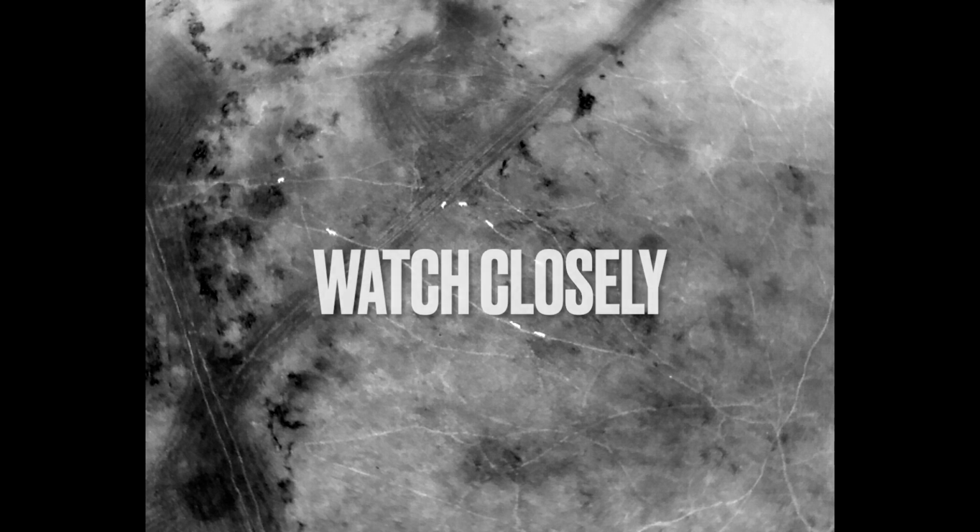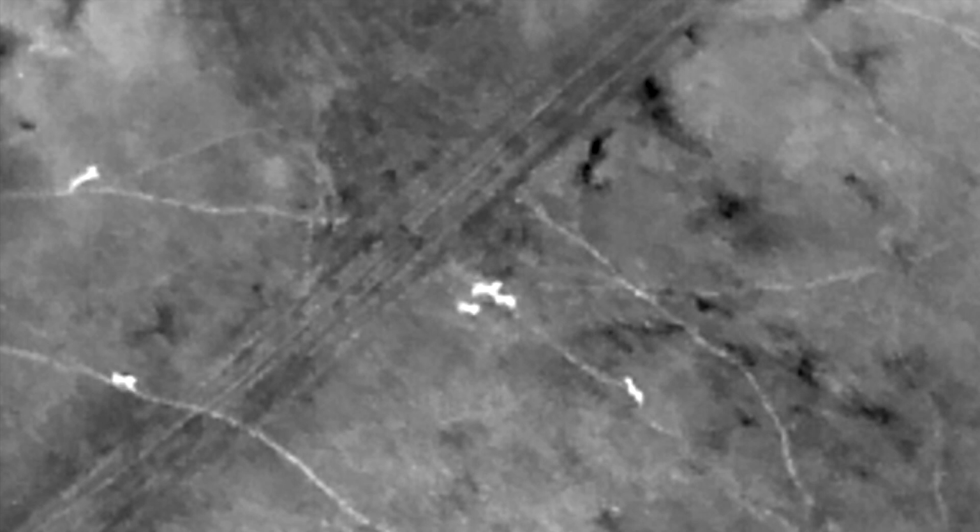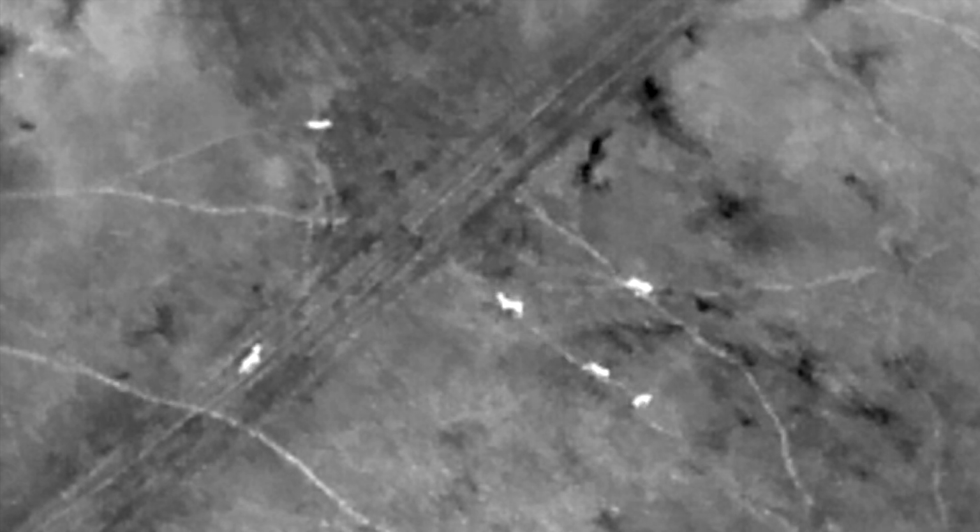Then I put this graphic in here. Watch closely. Up from the left-hand side, a little bit above the 9 o'clock position, you're going to see something that may interest you. So incoming is a bouncing white object. I'm zooming in here on the deer and the deer behavior.